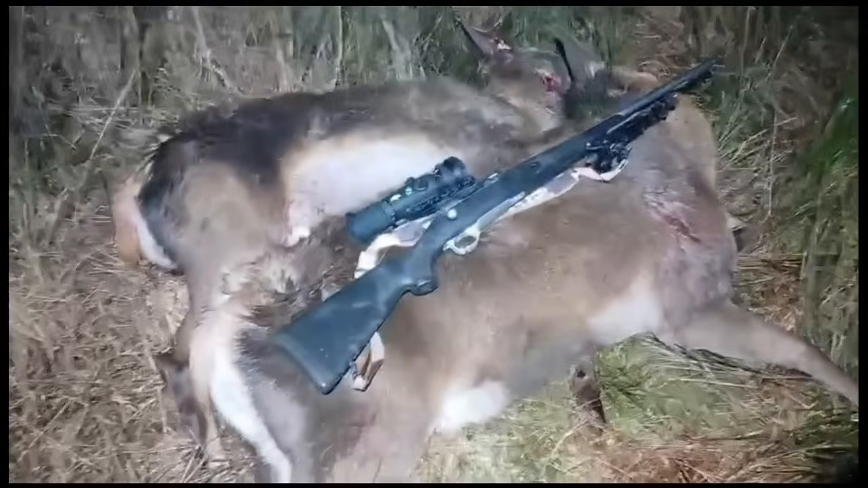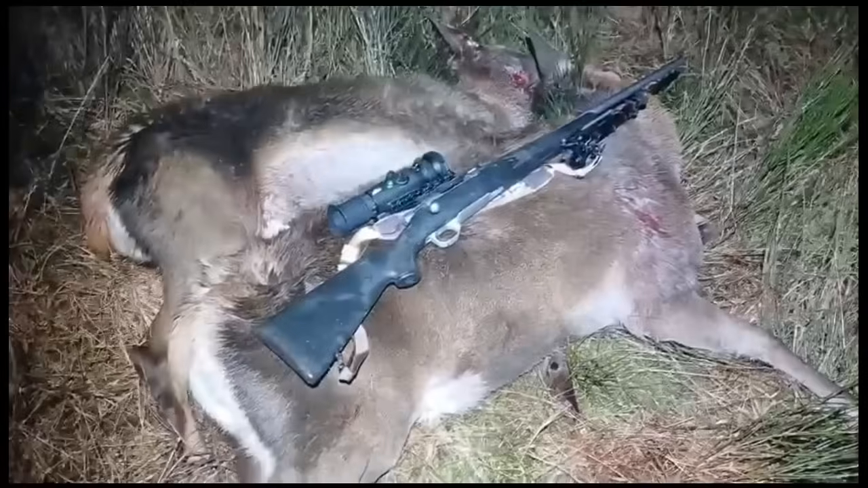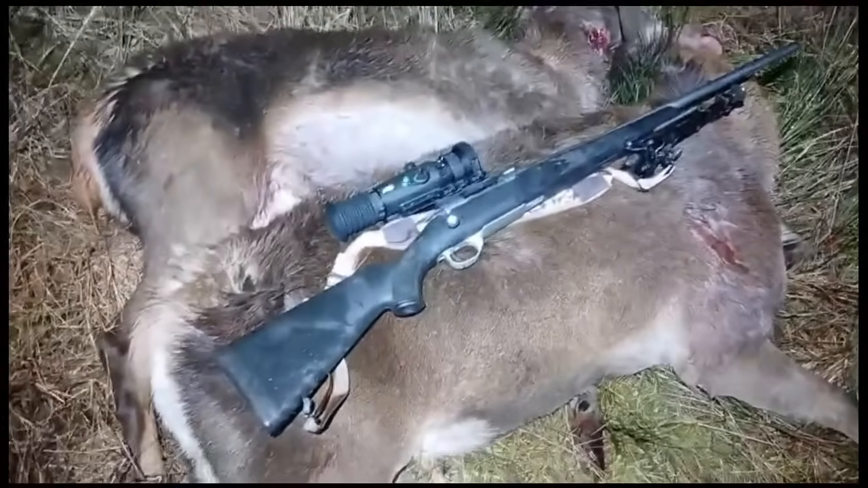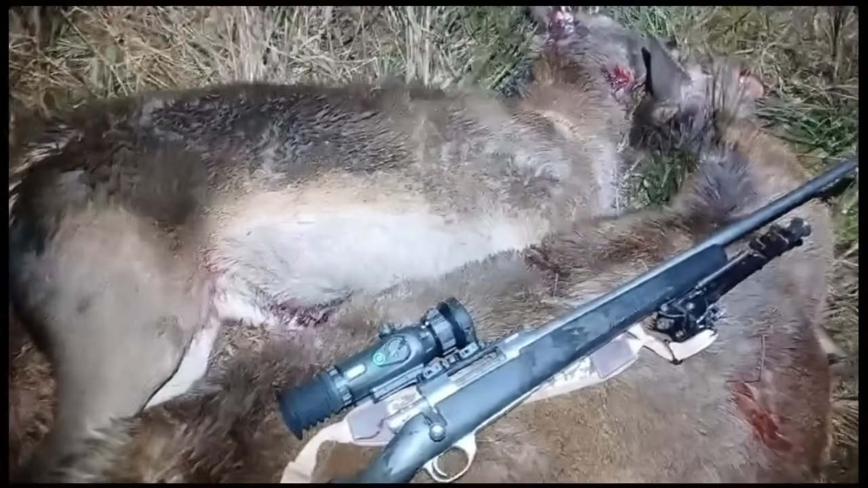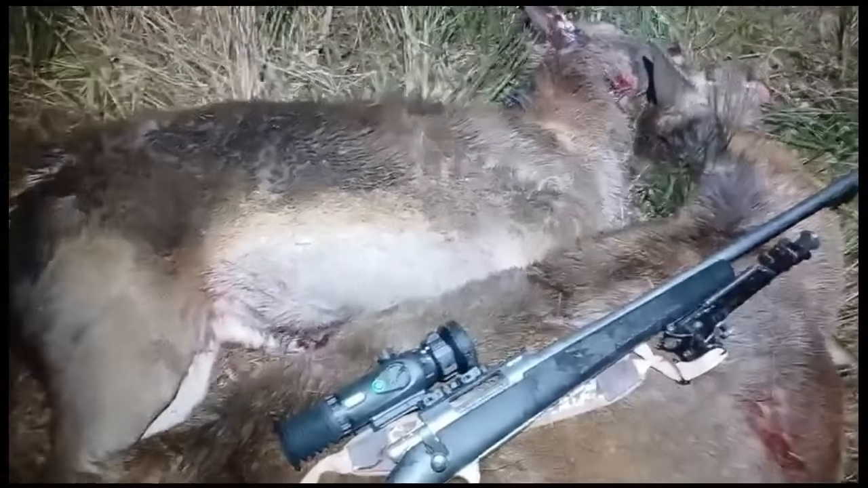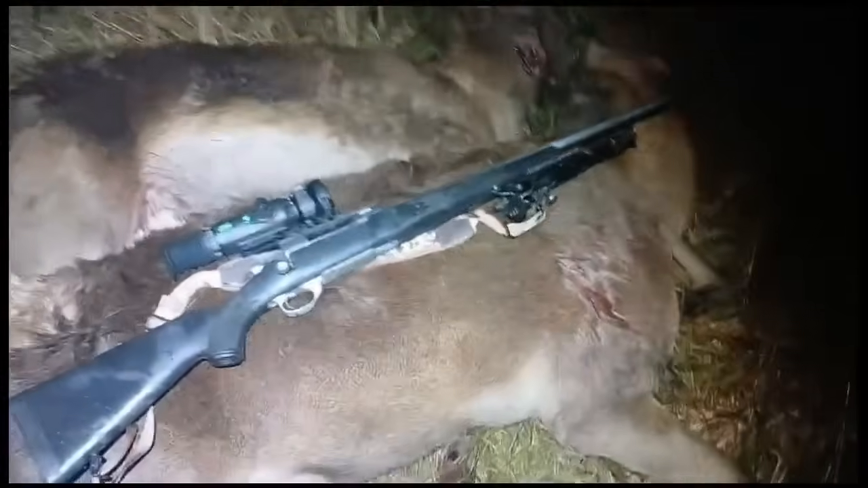Job done. And I just measured it out with the GPS. It was pretty much bang on 200 metres from where I fired. I sort of knew it was roughly that much anyway, but just confirmed it with the GPS. I think the smaller one was about 185 roundabout. It ran out to the left a bit, but yeah, pretty good.